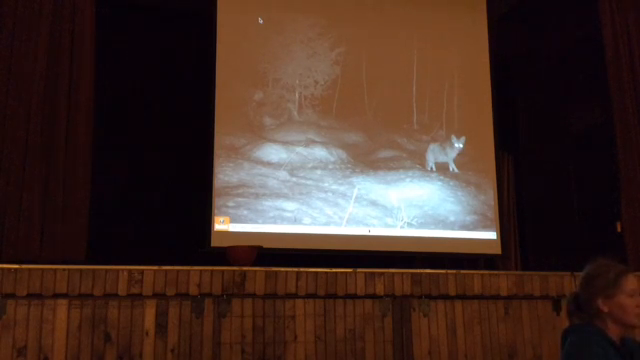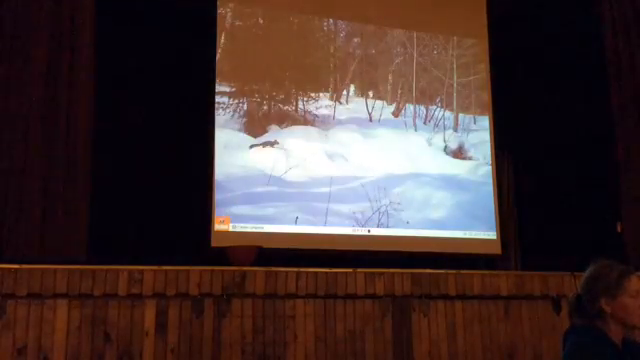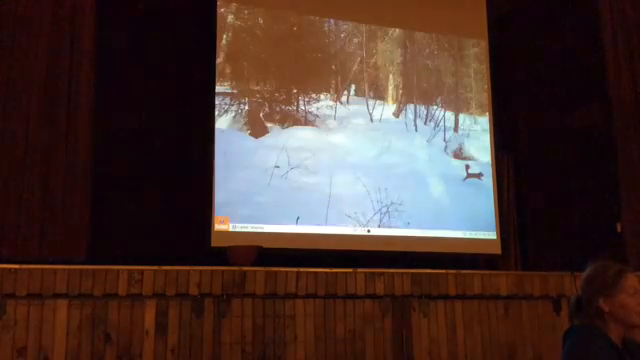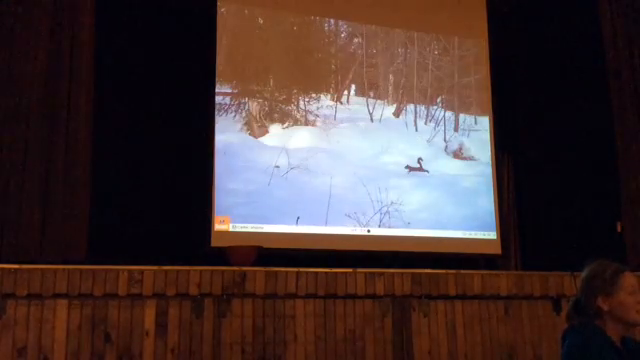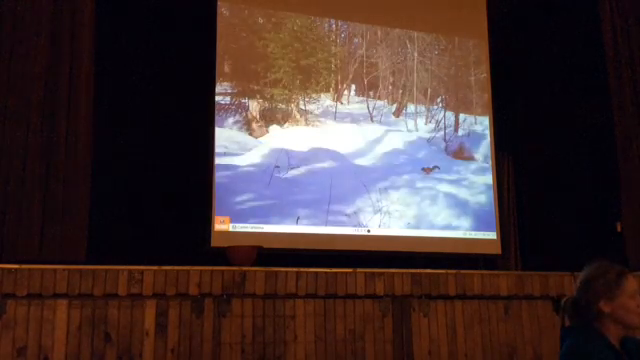So they sit still, and so the entire rest of this camera was filled with this squirrel. Probably the same squirrel. And I took some of the best pictures. There were hundreds of pictures.